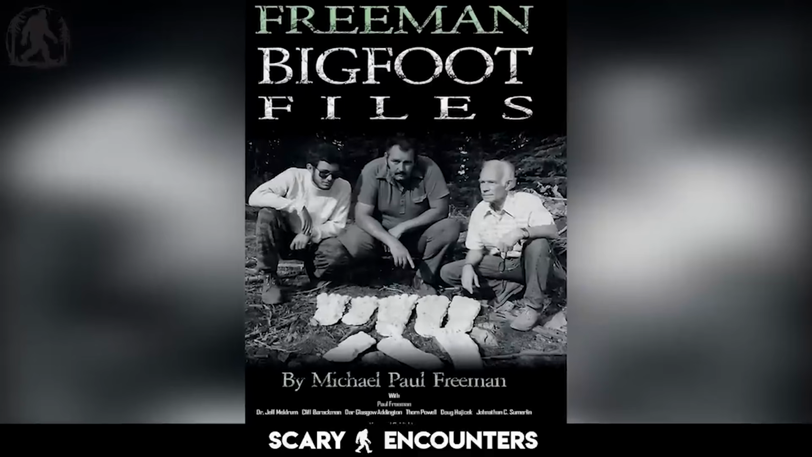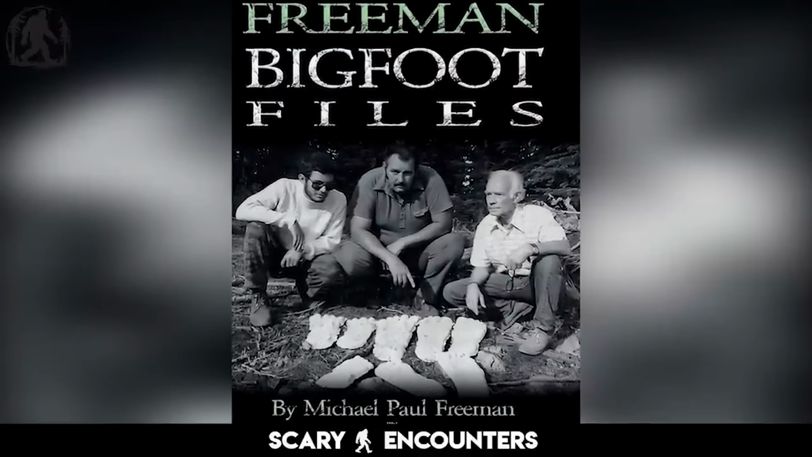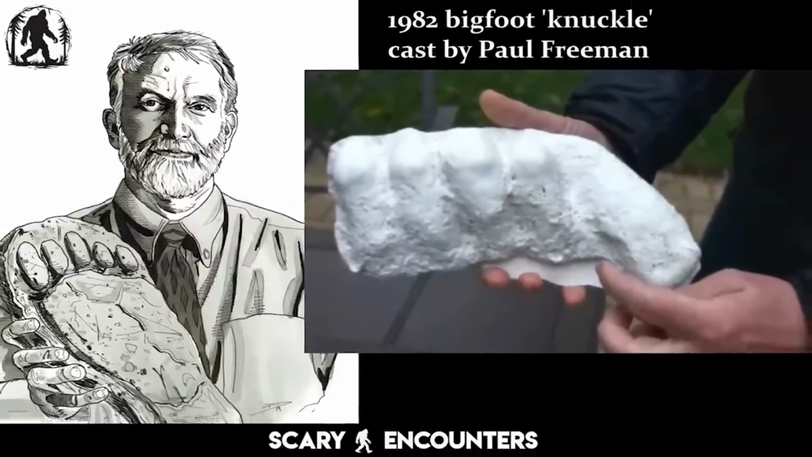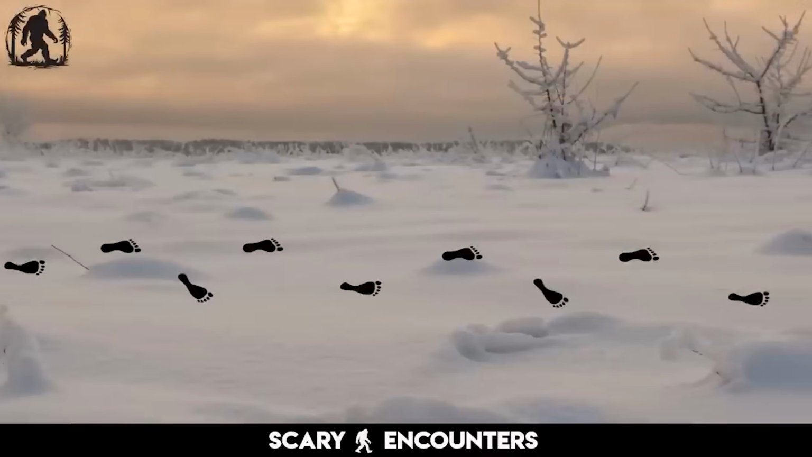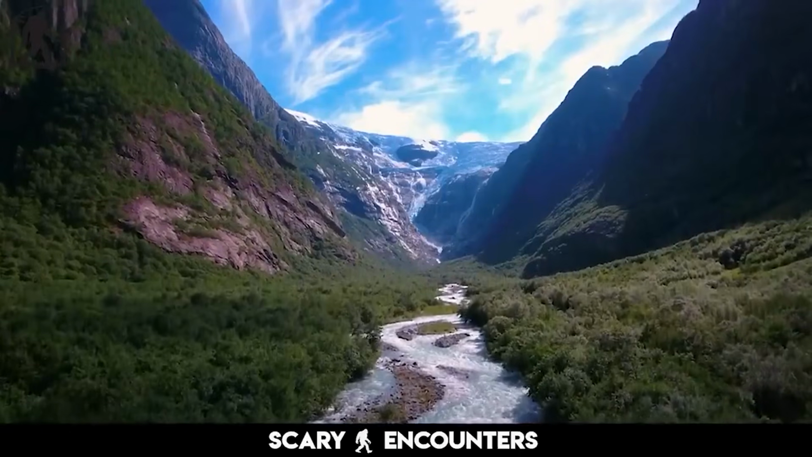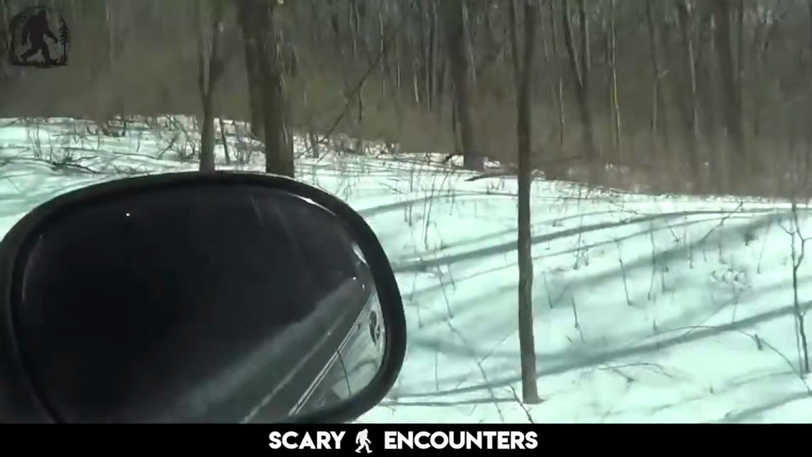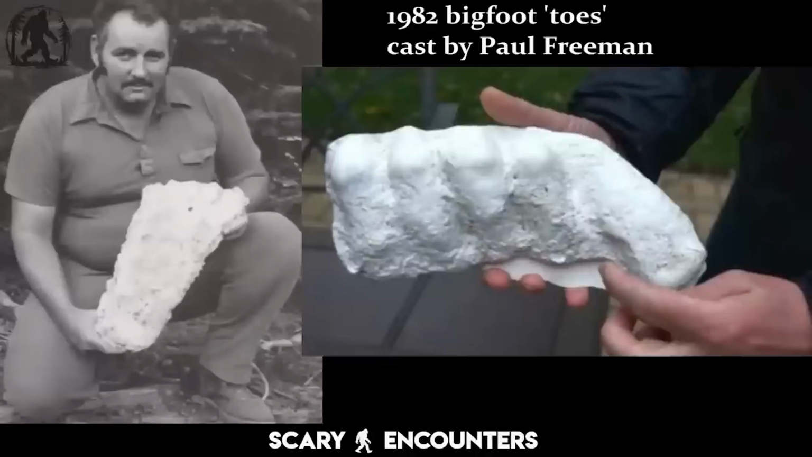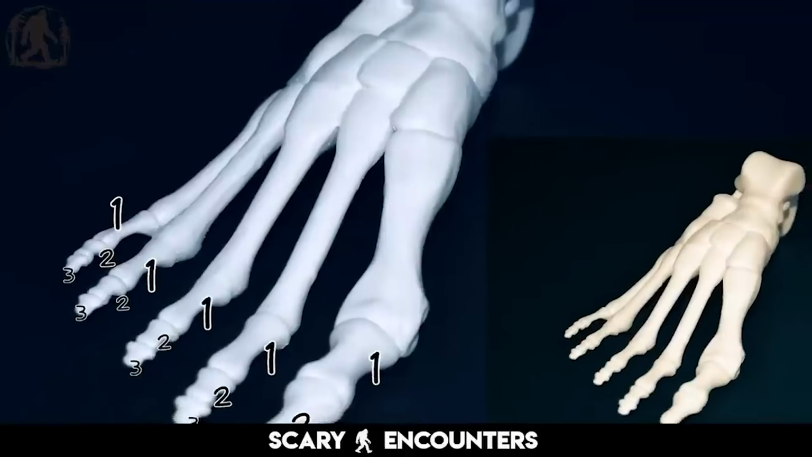It was easy to dismiss, just as it was easy to get lost in the details that made it compelling. Tracking was difficult, requiring skill, patience, and time, three things most people didn't have. It was one thing to speculate from a distance, but how many people could truly afford to drop everything and march into the mountains for weeks on end? Washington's forests weren't forgiving. The terrain itself fought against you. Searching for definitive proof wasn't just about belief, it was about endurance.